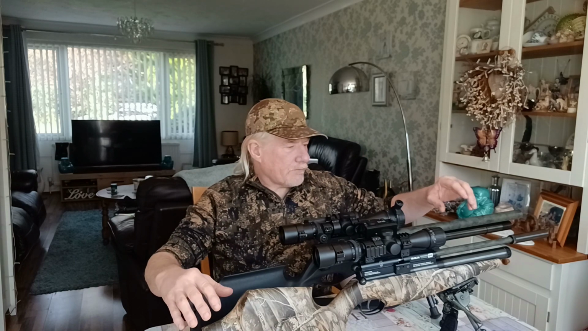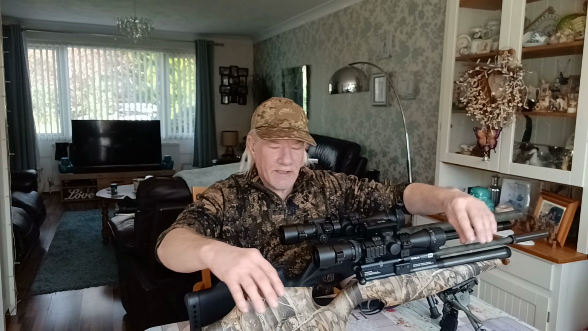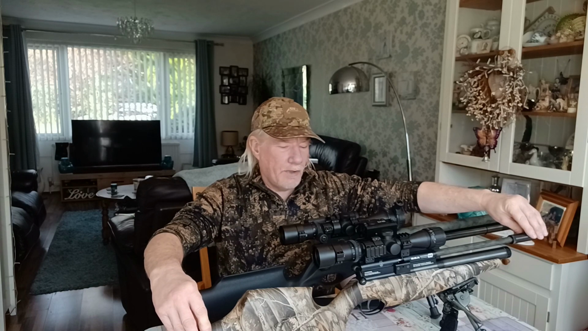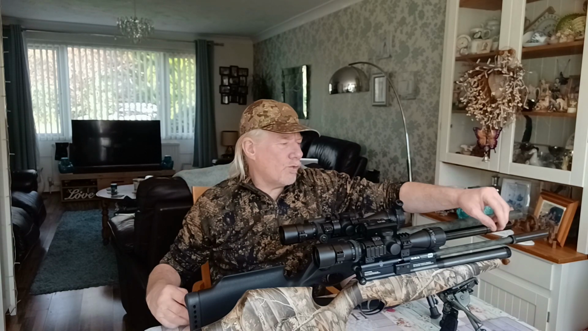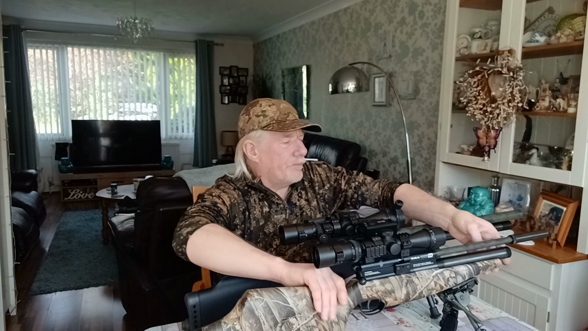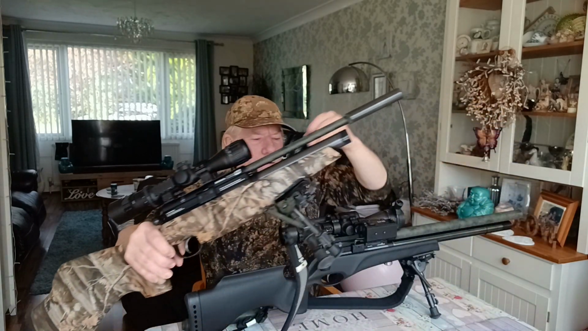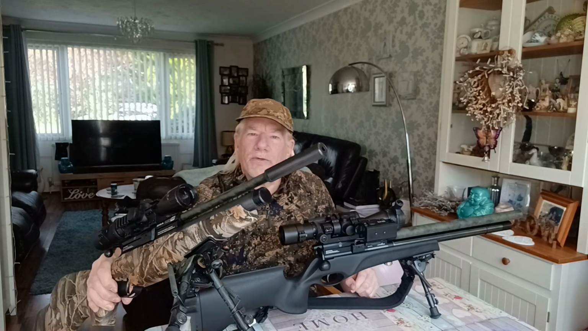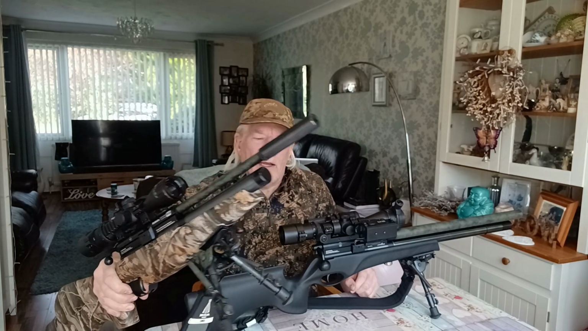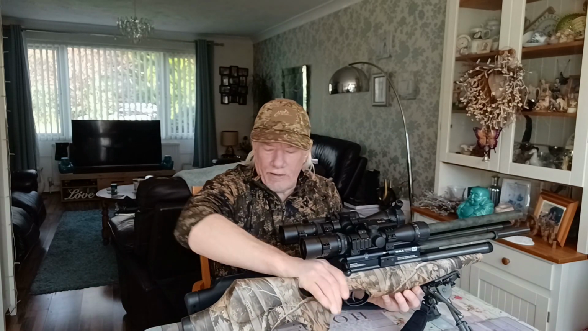Now if you just take the dimensions, for example, if you swap, where's my silencer, you swap the standard Virarc stroke BSA type silencer for the small minuscule Webley like that, that's the QGS4. And I just borrowed that from my Gamo Coyote, and it just does demonstrate the length difference between the two.